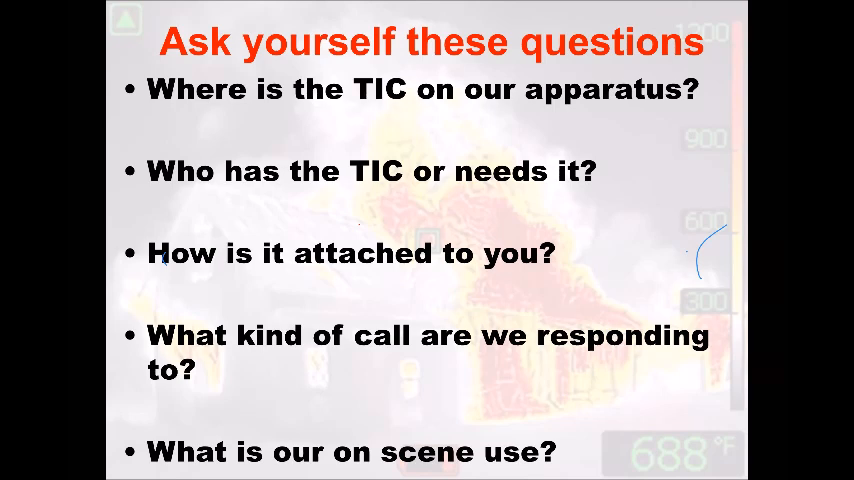What kind of call are we going to? In my opinion, it doesn't matter what call you're going to, the camera needs to come off the truck. If it's the third fire alarm you went to for the day, great. It's good practice. It's muscle memory. So when the working fire comes in at 2 a.m., you're going to grab that camera, have it with you, and utilize it.